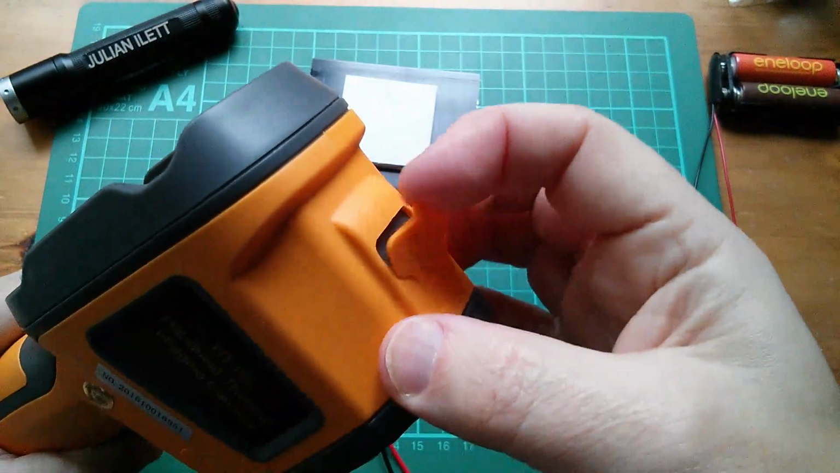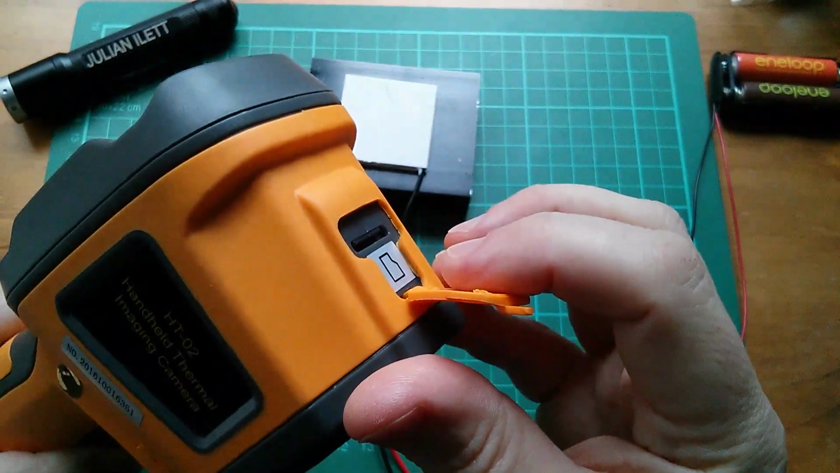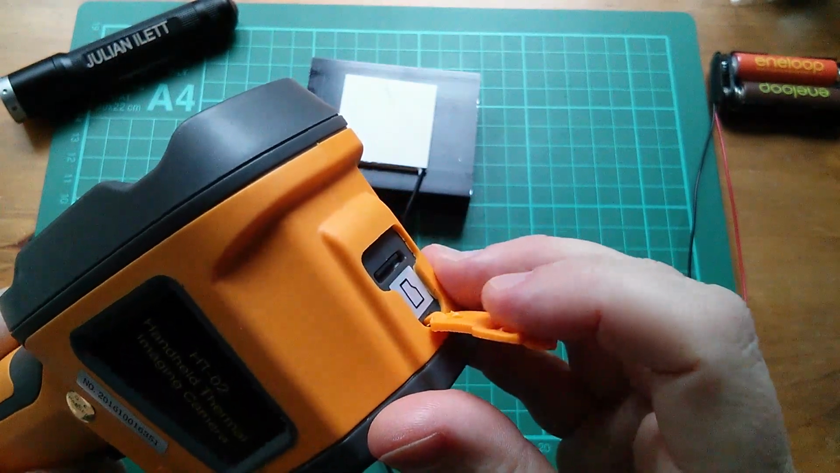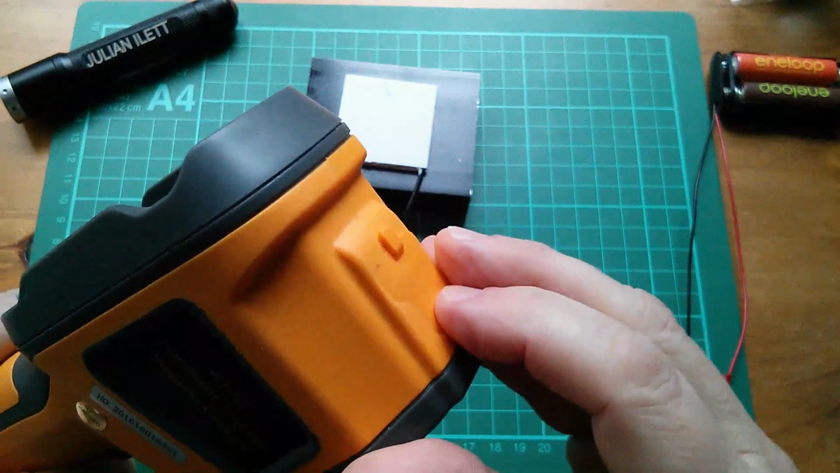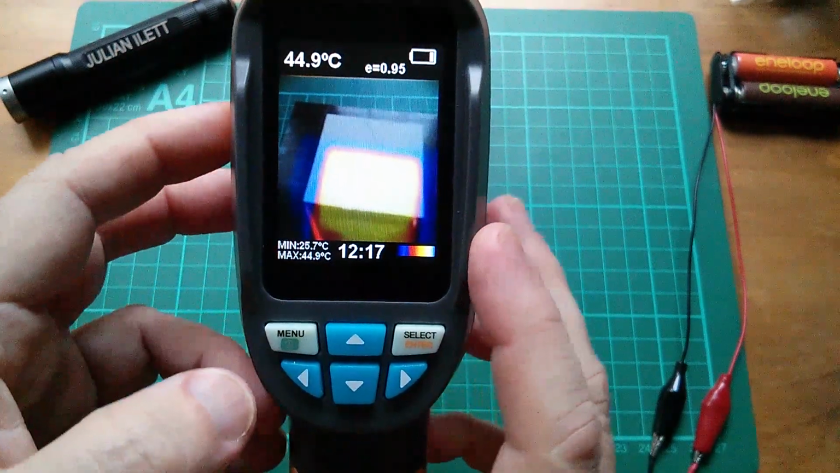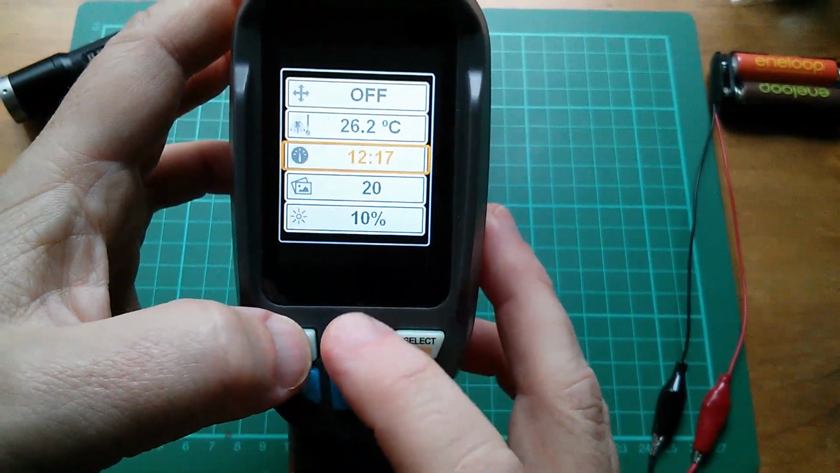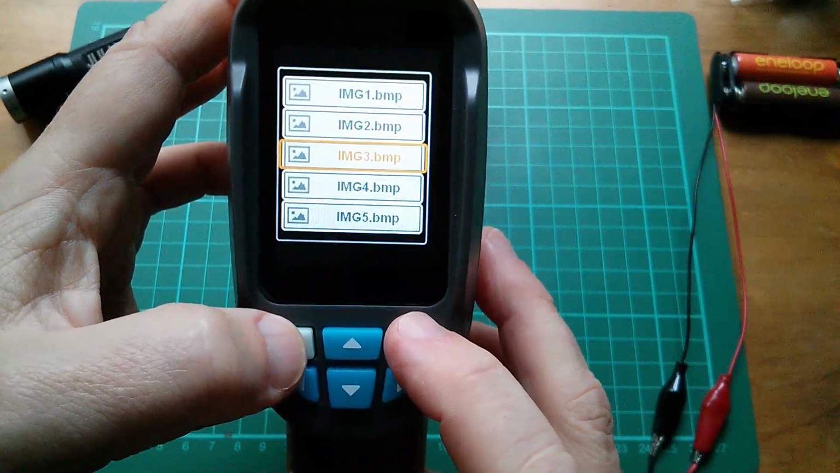So here on the top of the camera, there's a little flap, and there is a micro, I think it is, micro SD card. They supply a 4 gig micro SD card, which is probably one of the smallest you can get now. And it's massively bigger than you could ever hope to use in this thermal imaging camera. Now I say that because if you look at the stored images, press menu to go into the menu, and I want to look at the stored images. There they are, select, and there are the images.